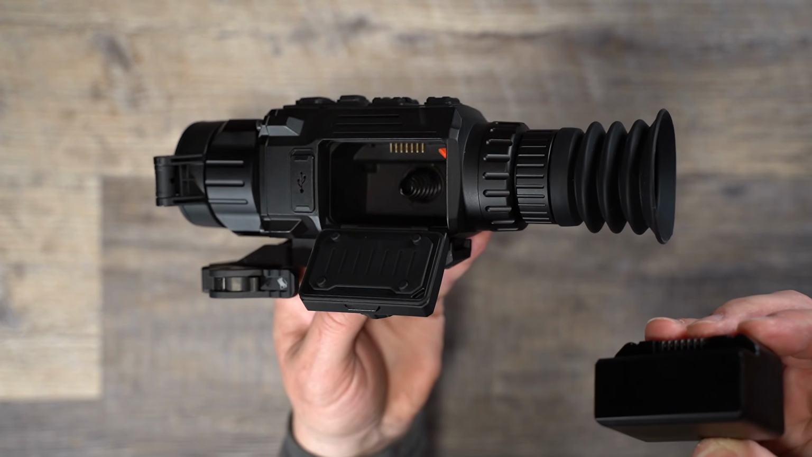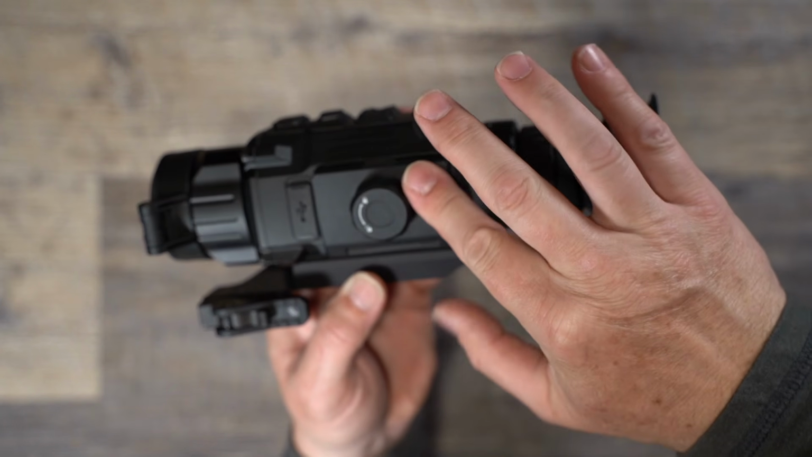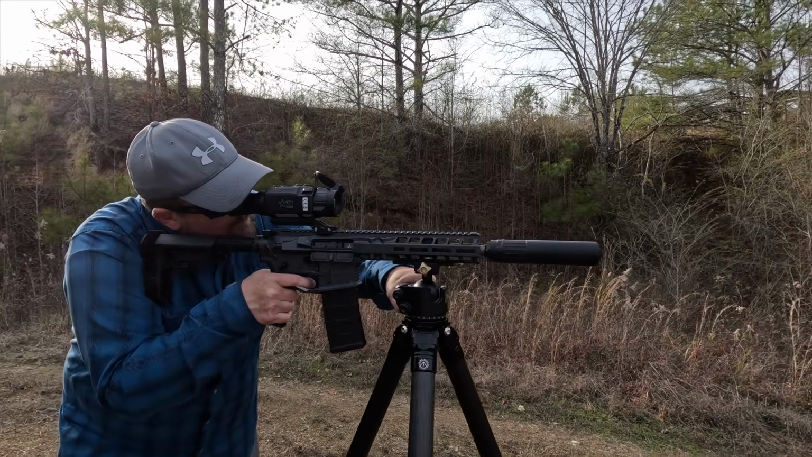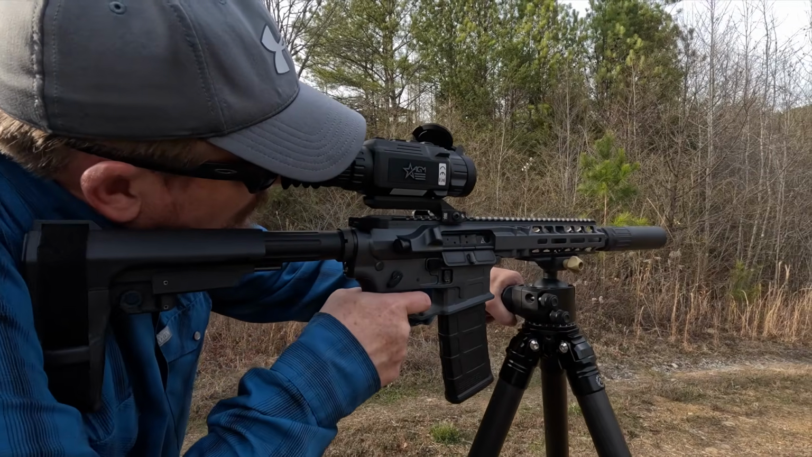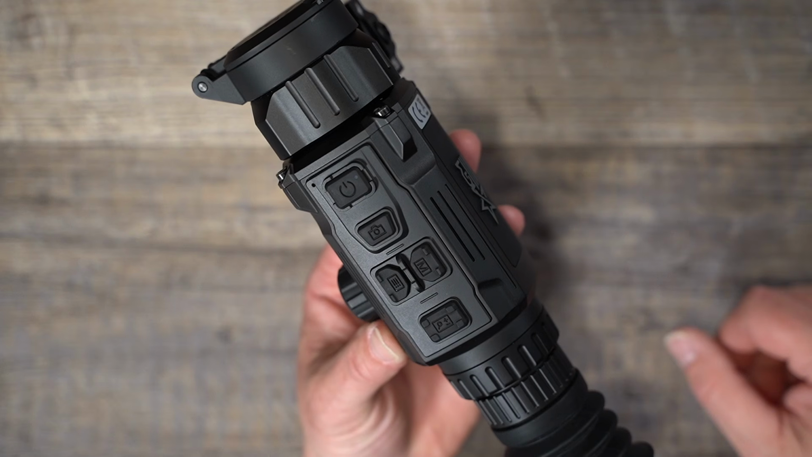I shot and filmed with these a good bit, and I can say the battery life is extremely long. I never actually ran one down in a single sitting to test the duration, but was easily able to use the battery for about 3 range sessions, not even recharging in between. These batteries last a very long time. I also really like how AGM did the compartment to hold them. It's a very well designed package.